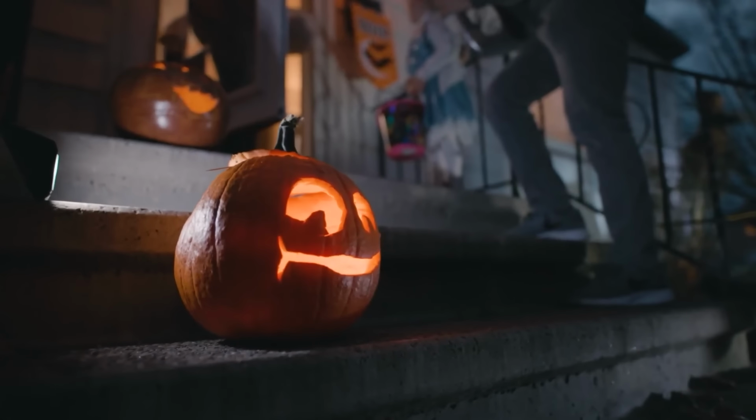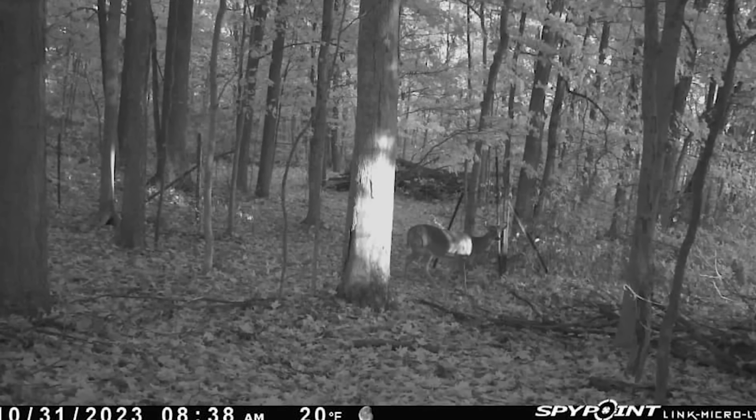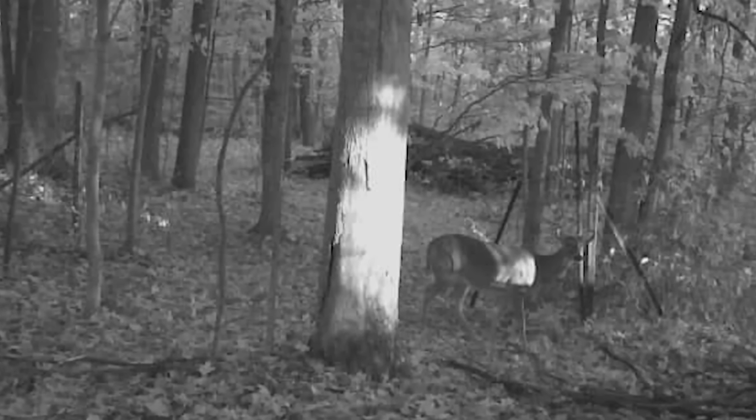Number 3. Halloween Ghost. Captured, of course, on Halloween Day 2023, this eerie image shows what appears to be a ghostly white figure clinging onto an old tree. Now, the form is faint, almost human, not quite, but almost there, and it's blurred, and the low quality makes it seem like it's drifting between this world and another.